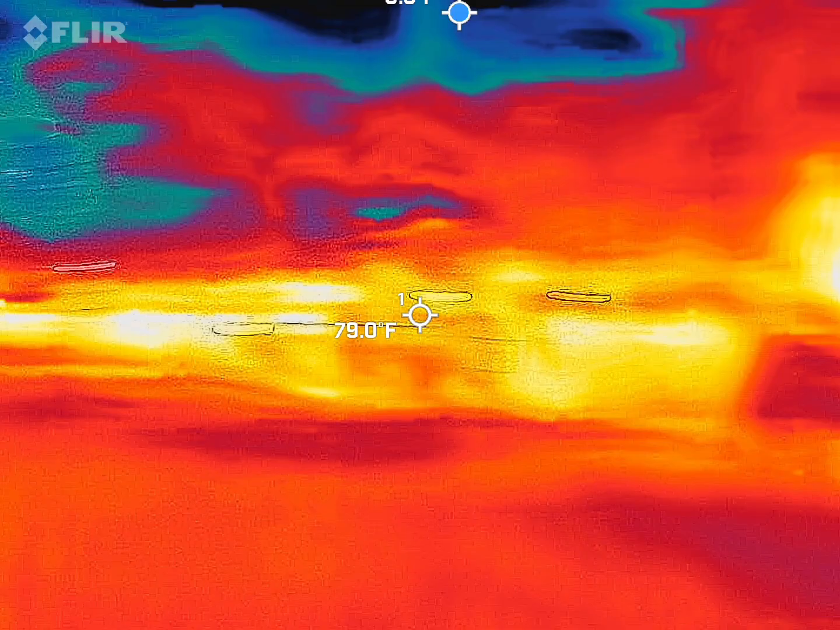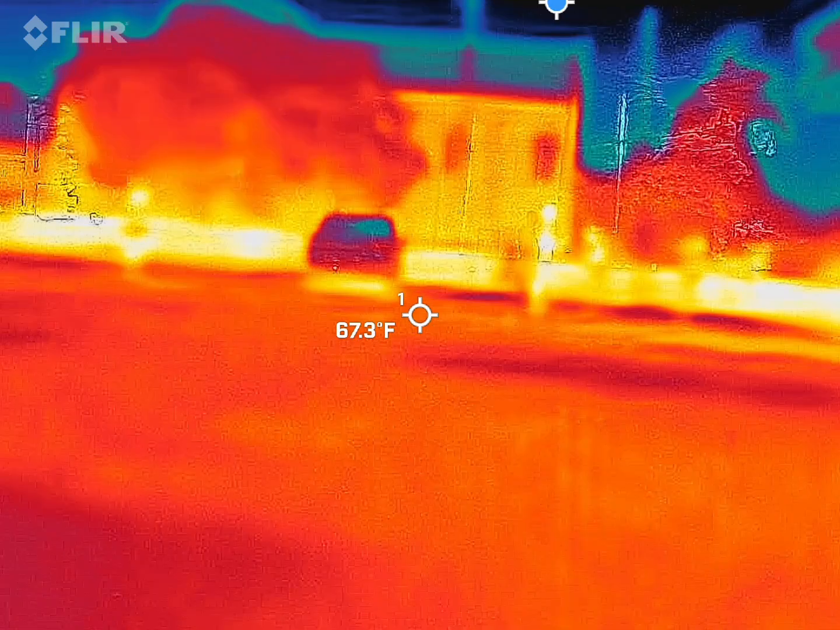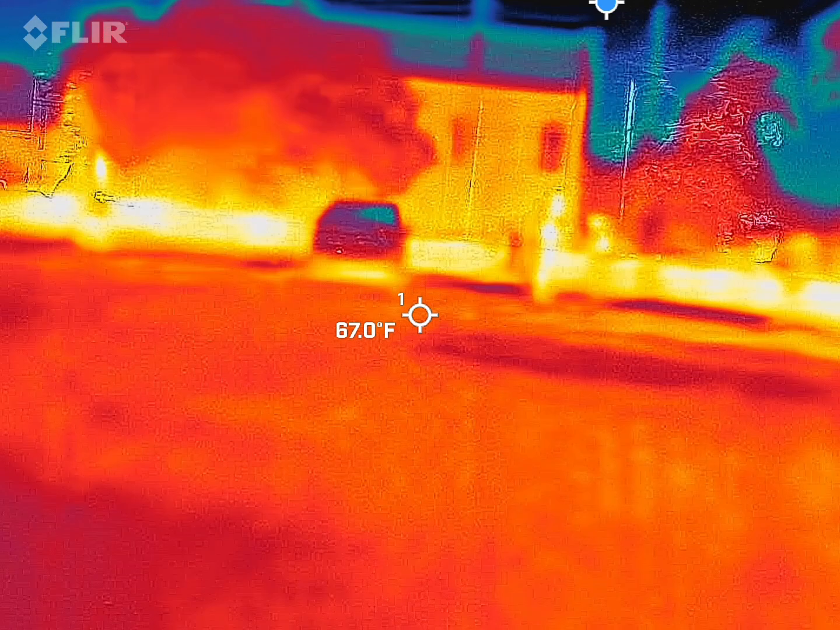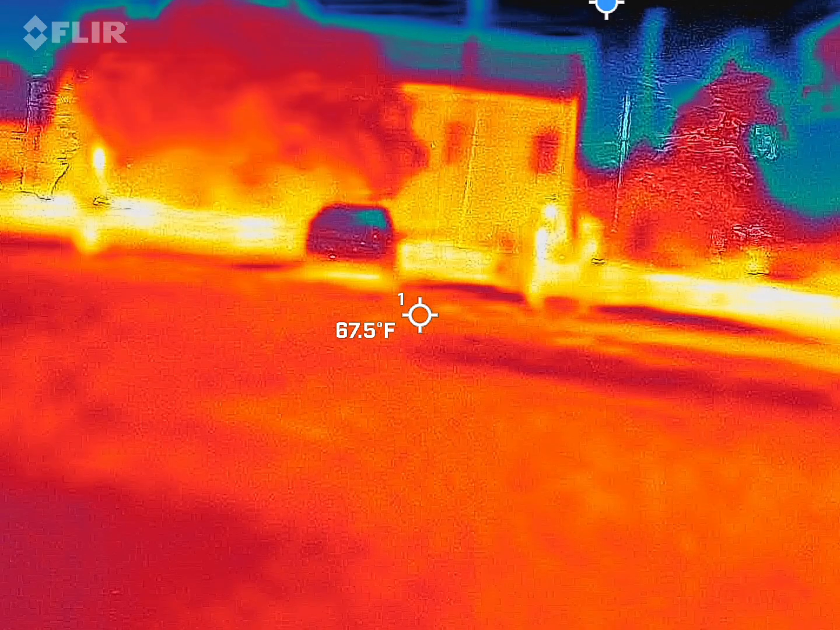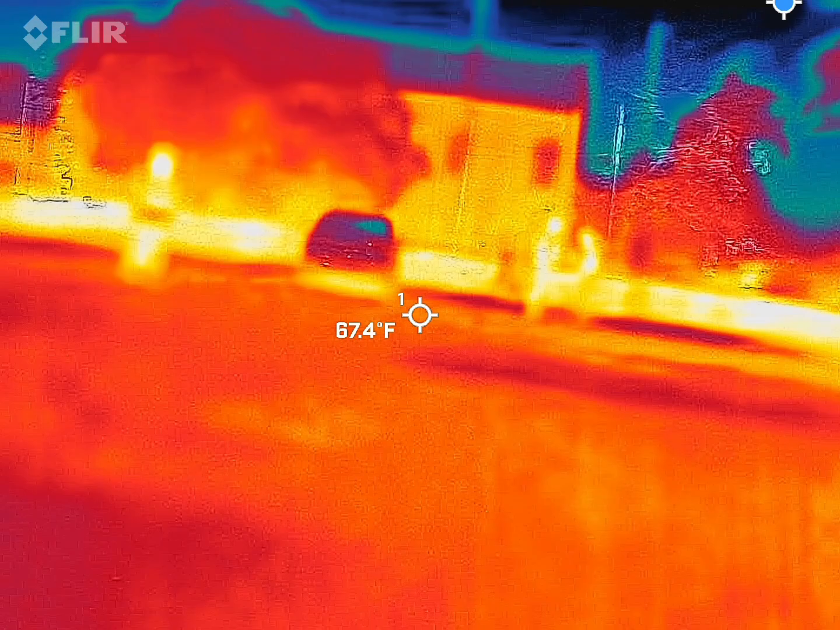Now you want to find a real ghost? I promise you. Take a random picture of the location of your liking, and then look at the photo. The problem is that the ghost belongs to your phone now.